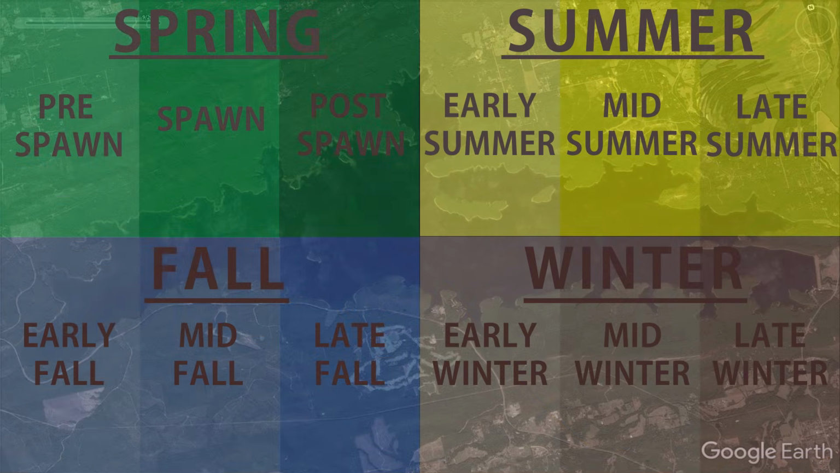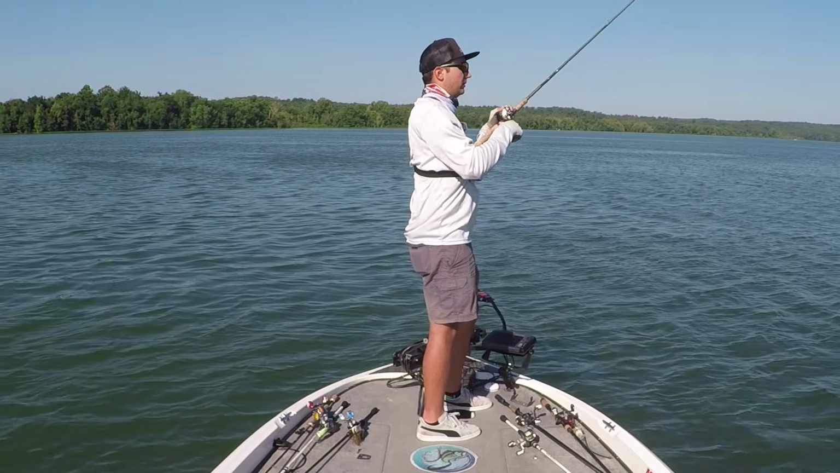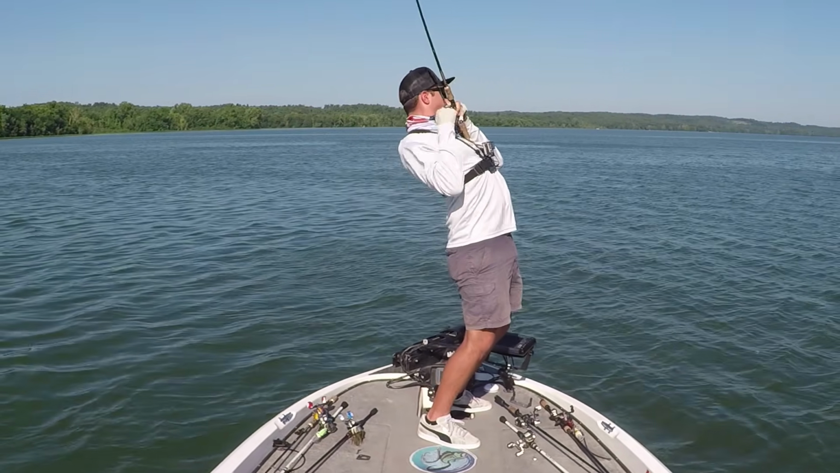And ledge fishing is the best during the summertime, between May and September. And bass will bite on ledges other times of the year, but the best bite for ledge fishing is in the summer. Now that you know what a ledge looks like and what it is, let's get back out in the lake, and I'm going to show you why people like to ledge fish.